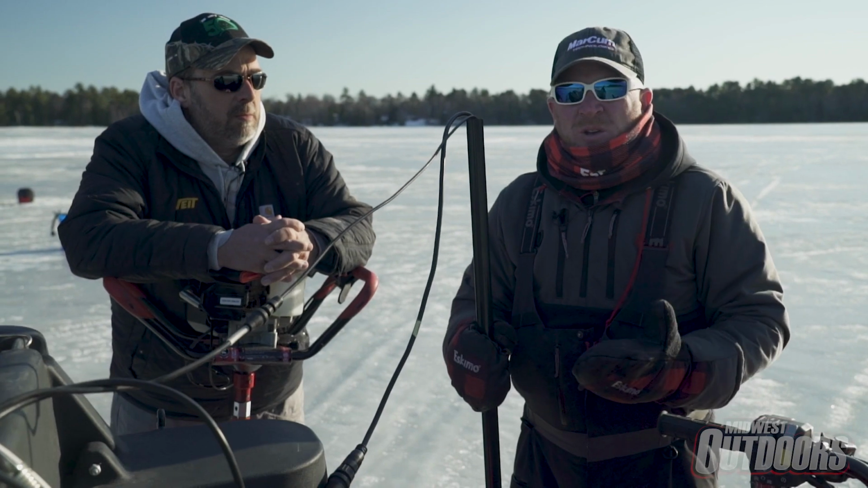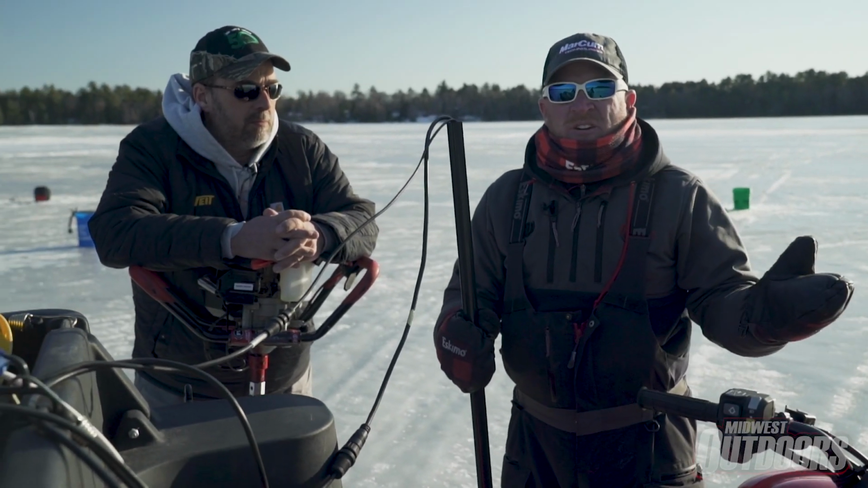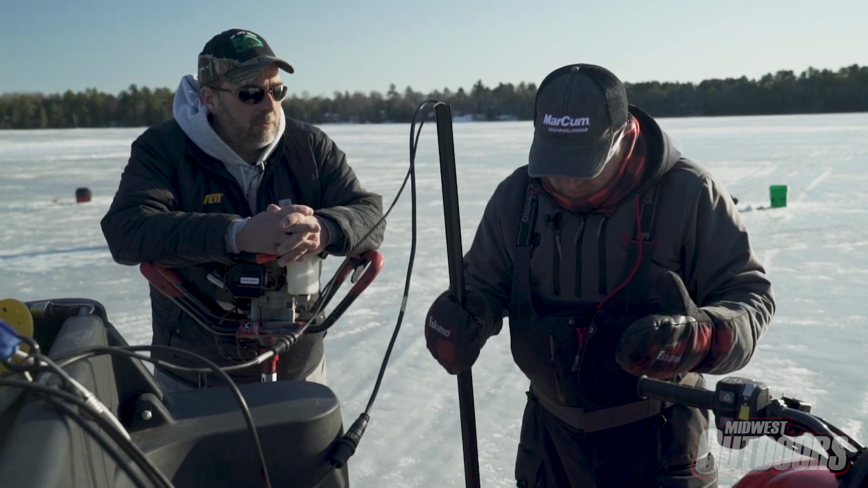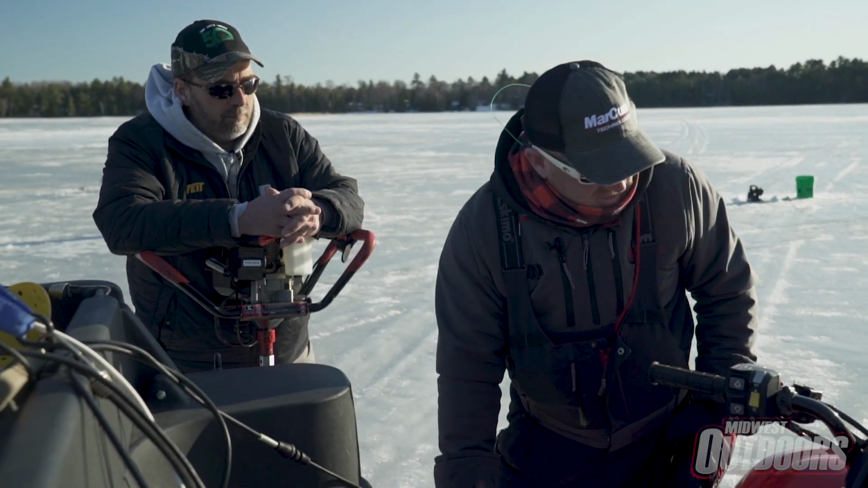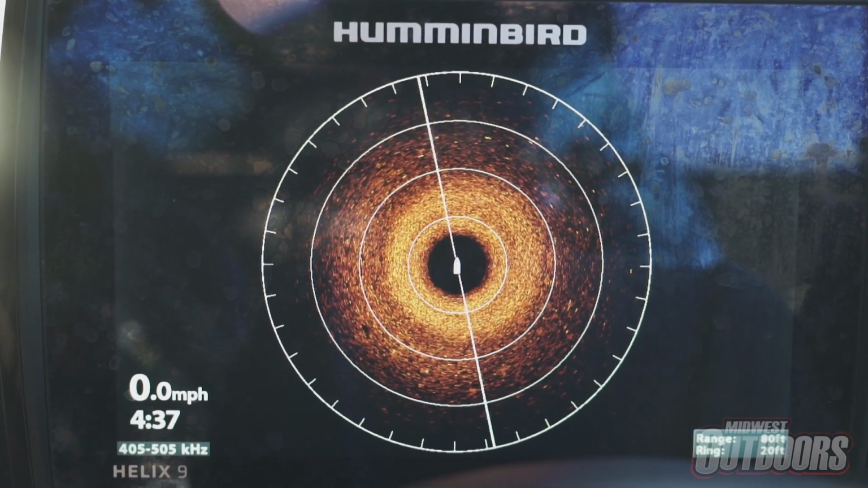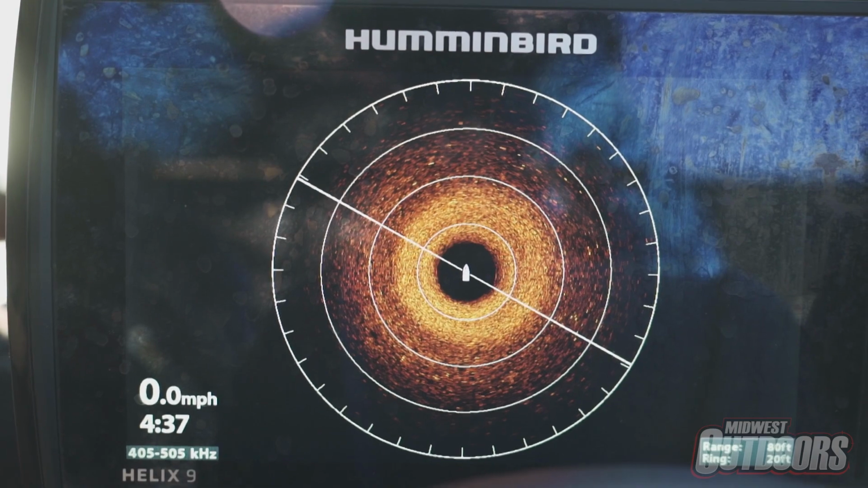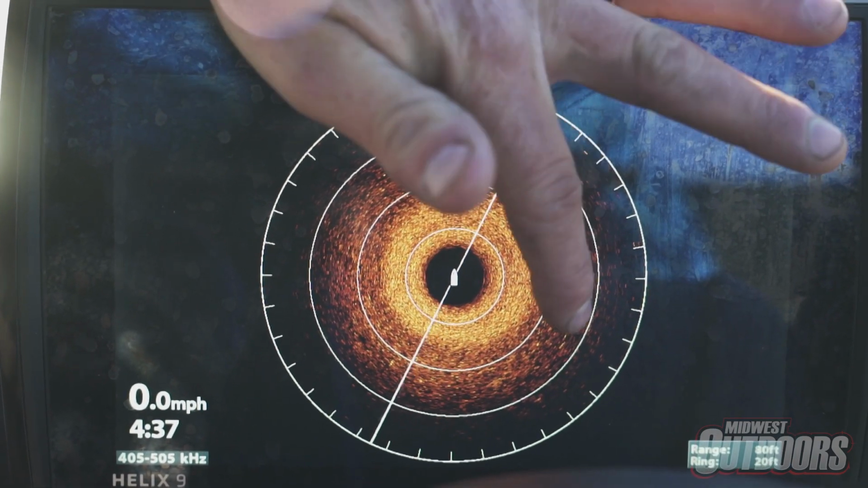All right, so what I'm gonna do here, Jeff's gonna drill some holes. I'm gonna put this thing down. We're gonna scan an area, and the beautiful part is it's very precise. We've got it set to an 80-foot range. So as I drop this guy down, it's gonna start up here and scan an area. Each one of these rings represents 20 feet, and it looks like here we've got some white marks moving around as this thing spins around. You can actually see which way these fish are moving, and we've got some schools, Jeff. It looks about 40 to 50 feet in front of us.